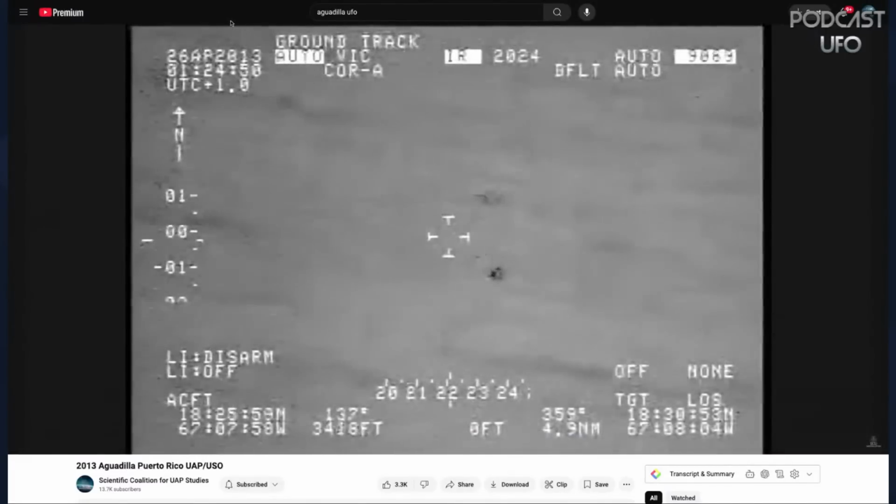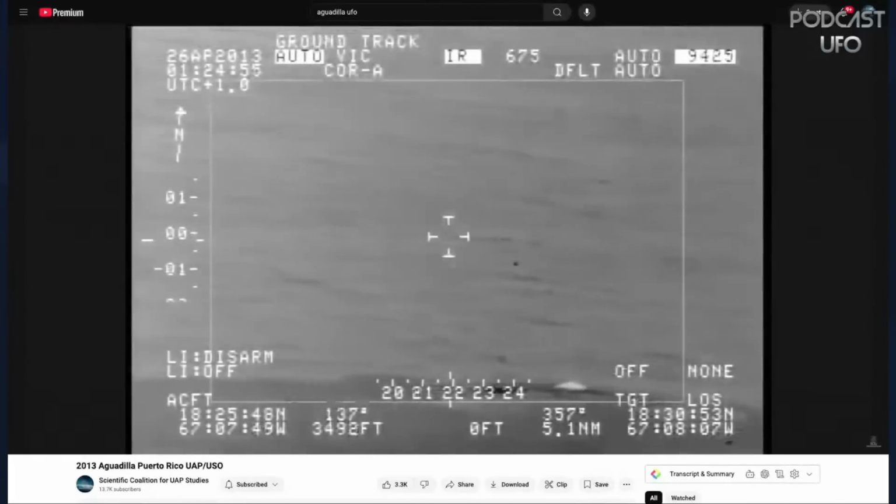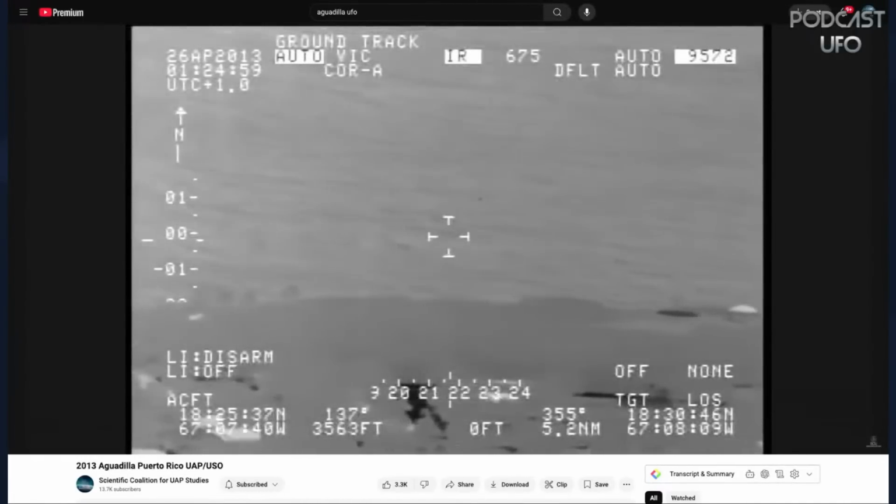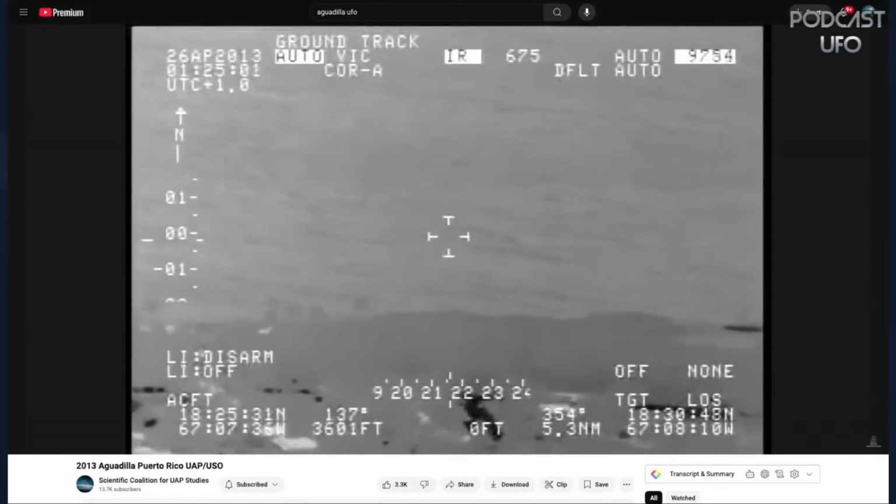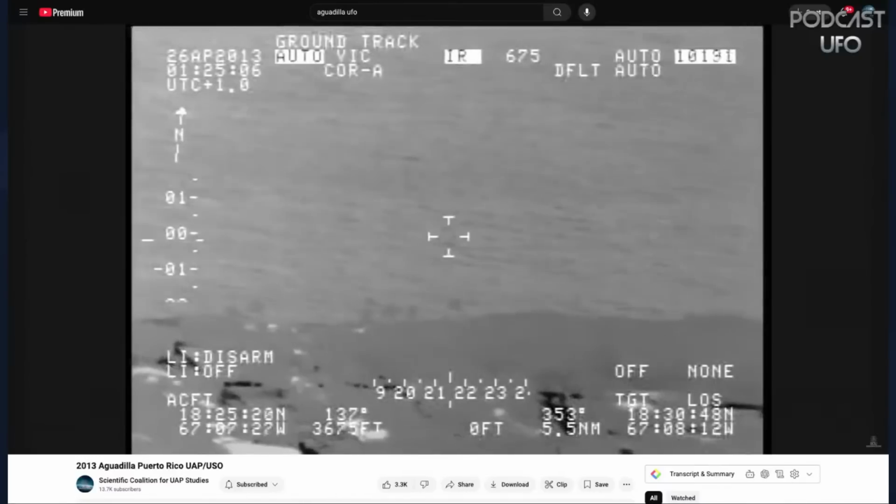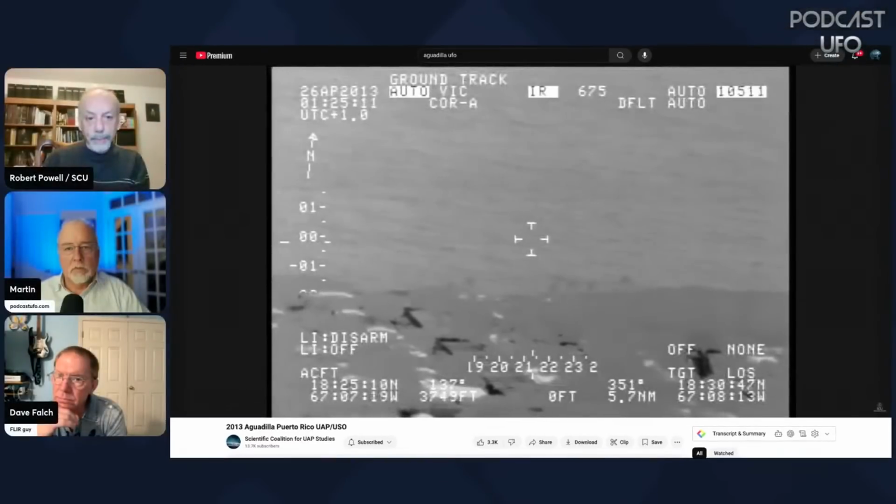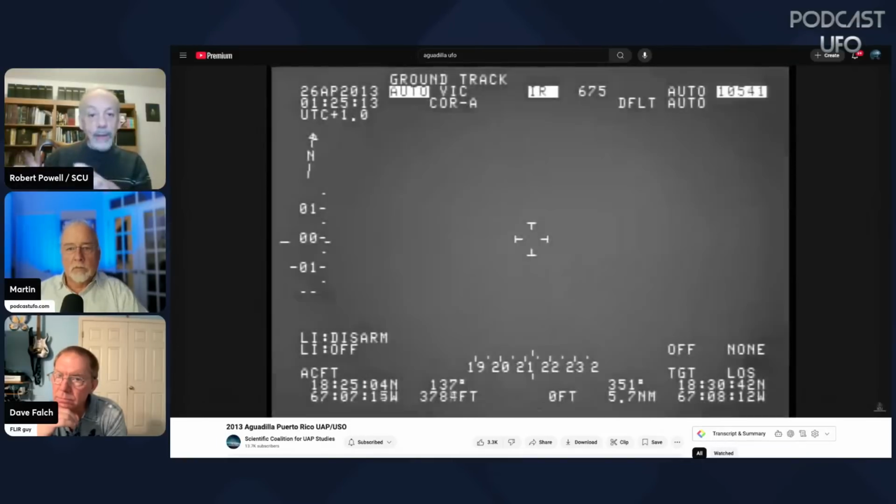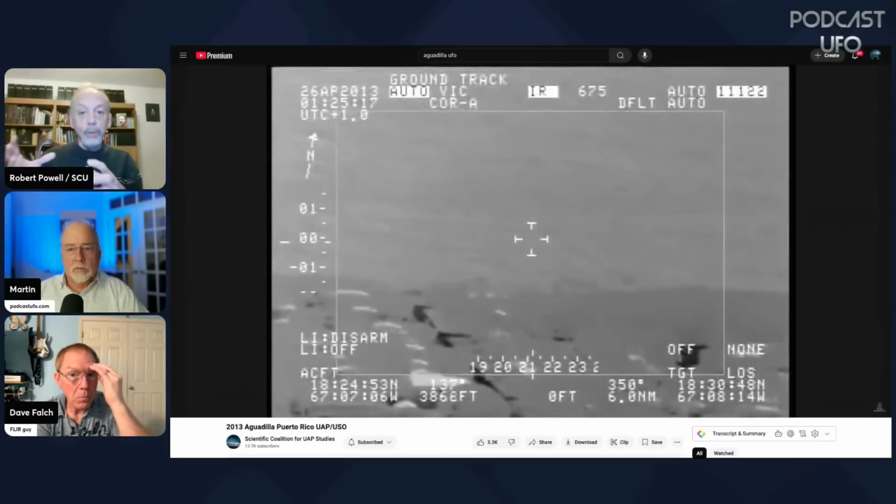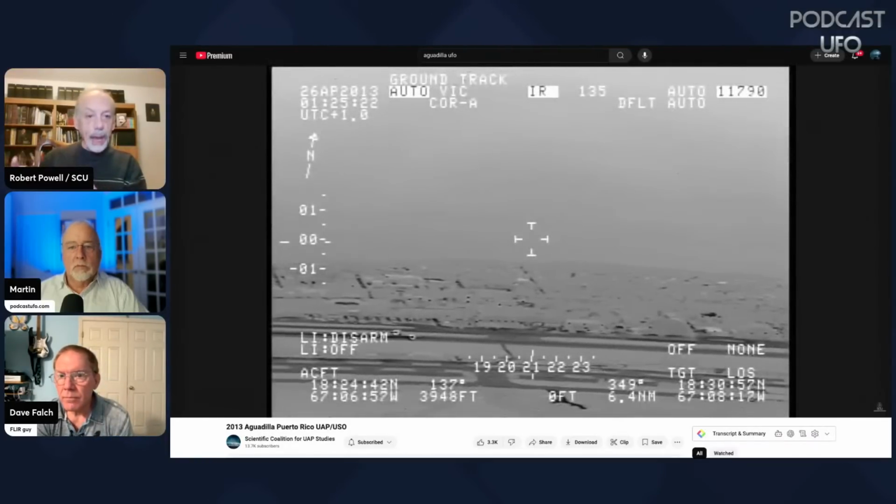And this is where it split, and we have two objects that are the same size. Now, when we first analyzed this video, my first thought was a second object came out of the water, so that we had two objects. But as we broke this video down frame by frame, what we actually saw, and we don't have an explanation for this, was the object slowly increase in size.